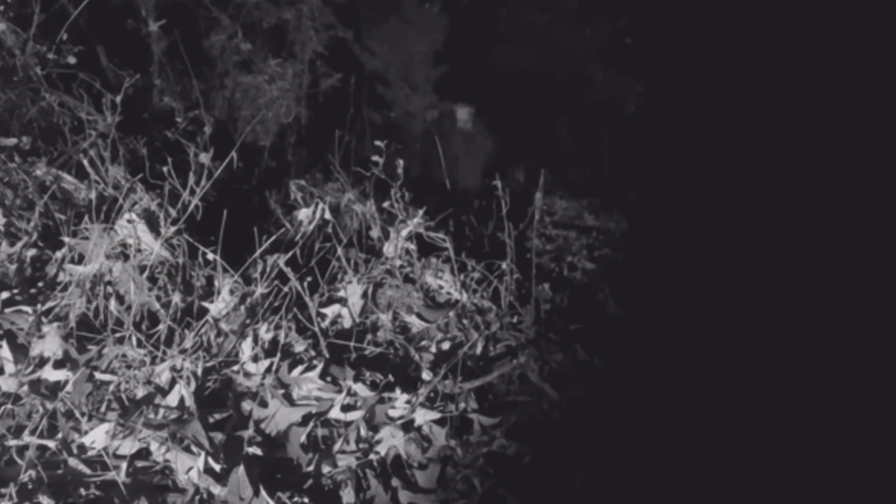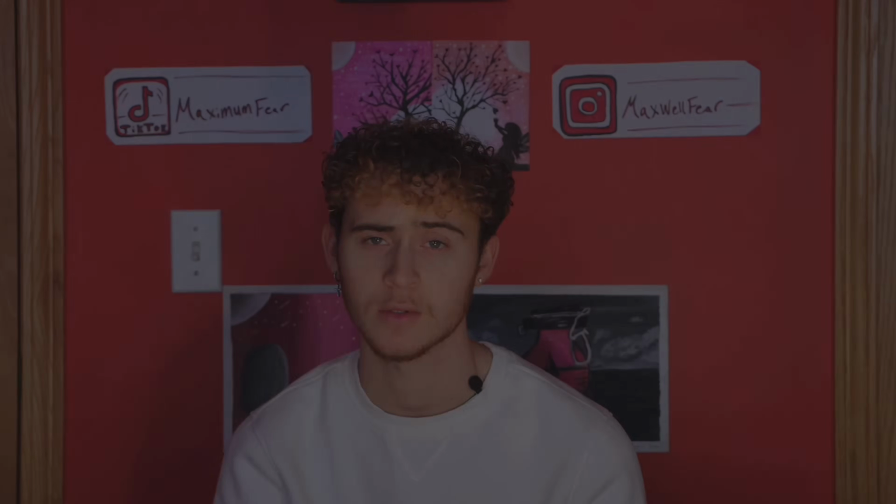The figure slowly creeps closer. You can now see what looks like a man in a dark robe with a strange mask on. He appears to be walking on his knees. The man continues creeping closer and closer, and then eventually disappears into the darkness. It is truly unknown what this trail cam owner captured. Was this someone just playing a prank, or is some psycho lurking in the woods?